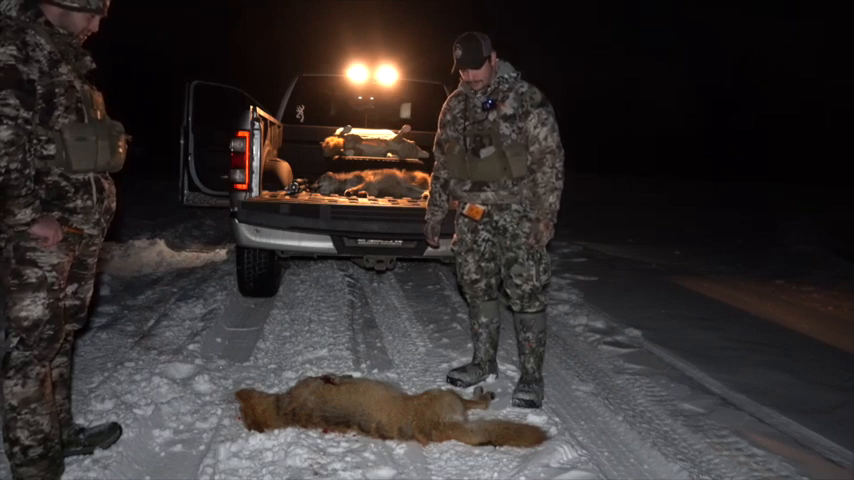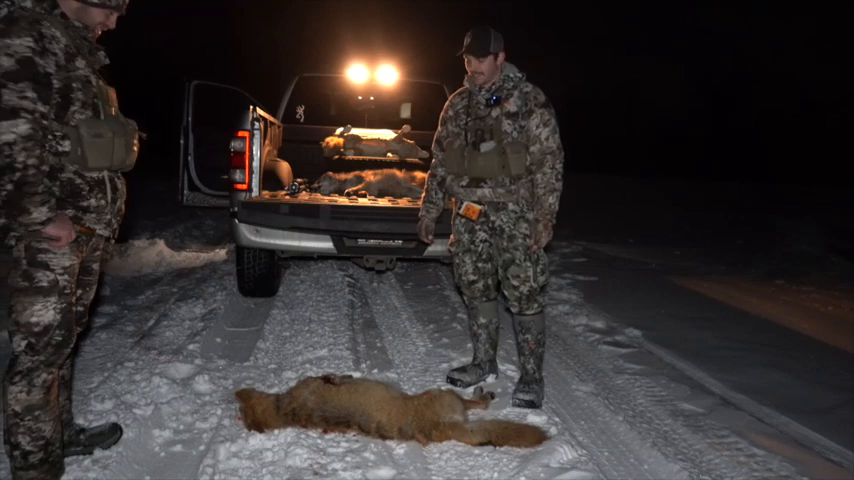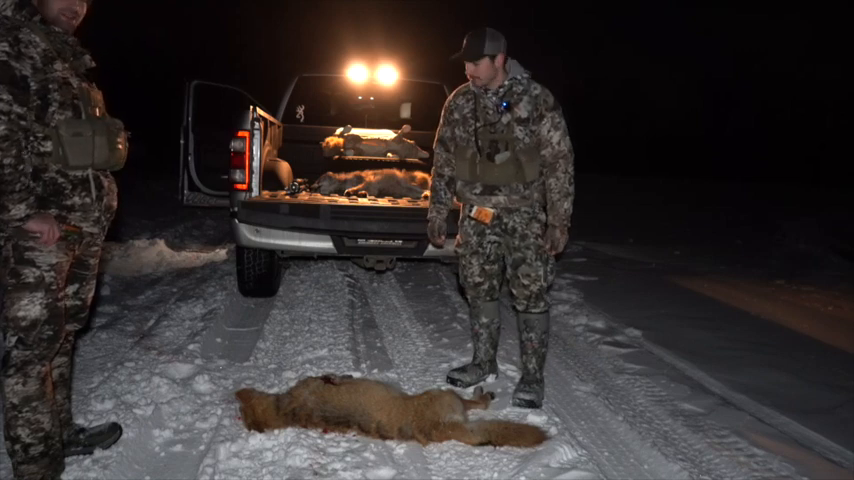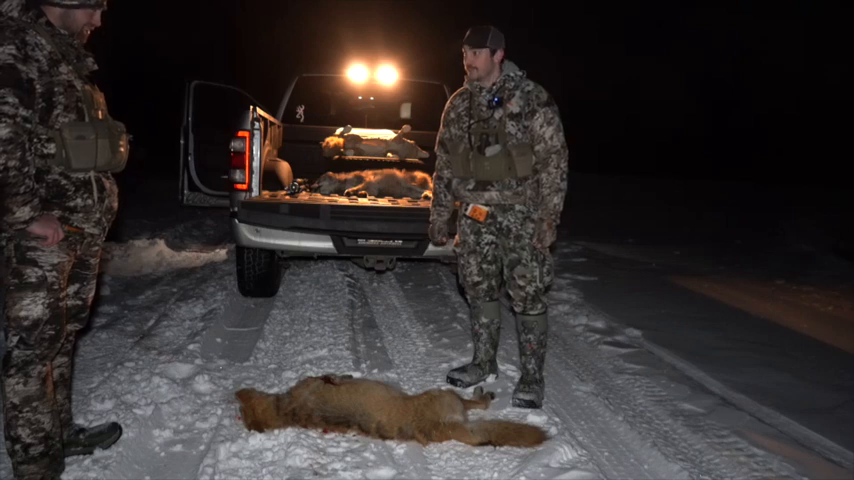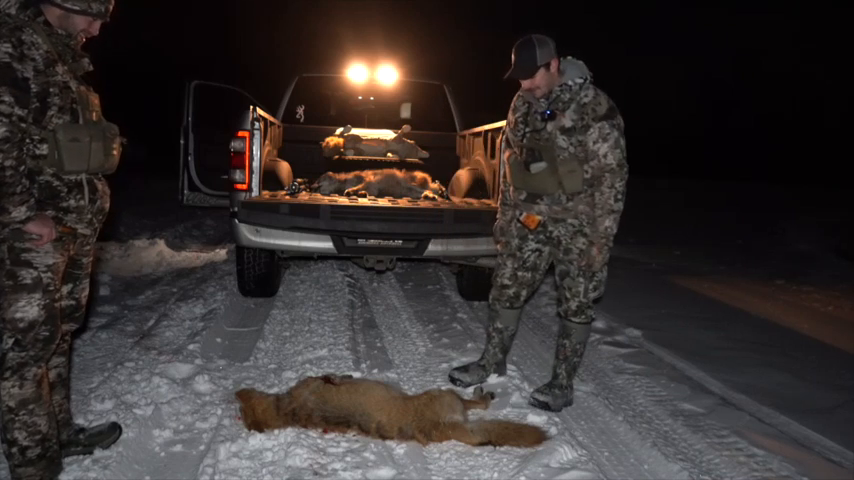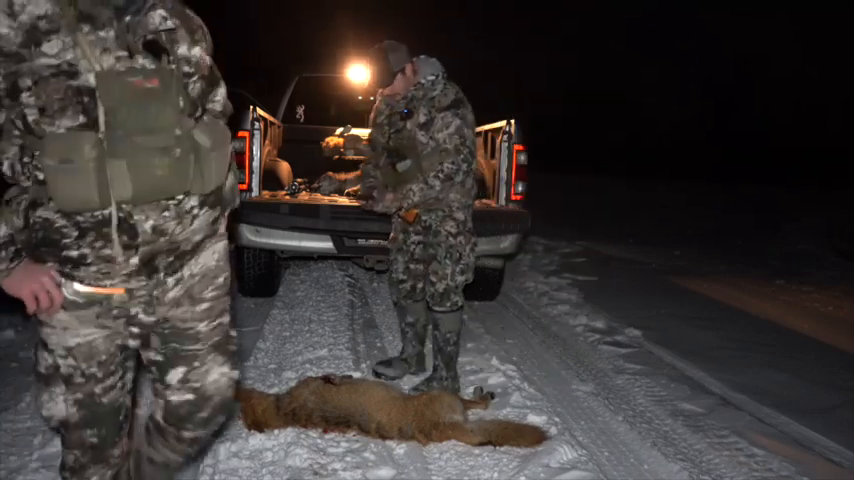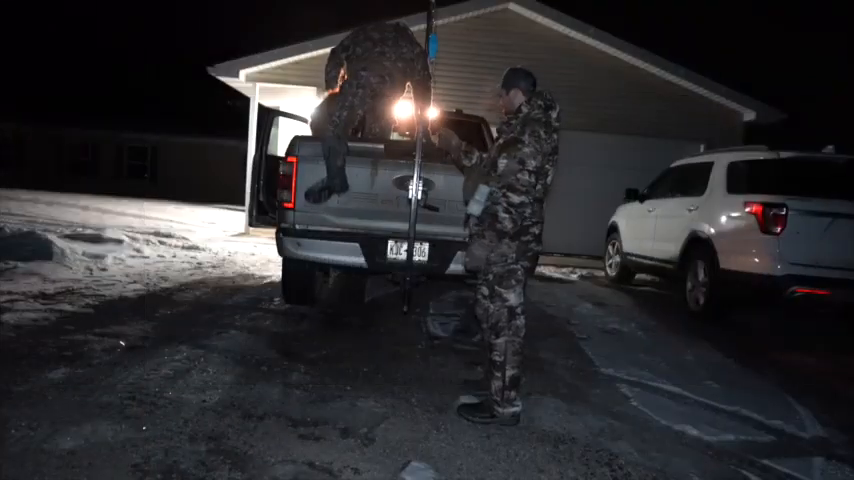And yeah, we're debating if we want to go, we might get him mounted. We'll mount him, we'll see. He's a big coyote. He's a cool looking one for sure. We're gonna weigh him later on in the night. We'll let you see how much he weighs, if we can get it on the screen pretty quick. But I think he's got a shot for 50. So yes, stay tuned. Well, we're gonna keep after them though. It's a good night.